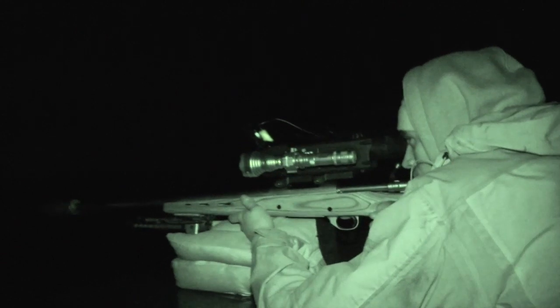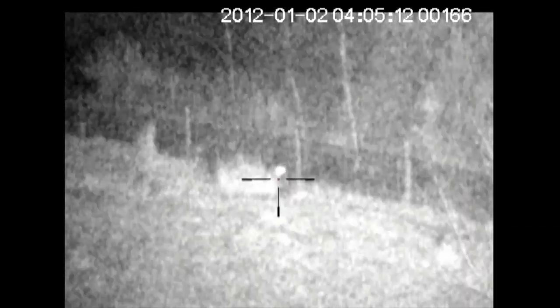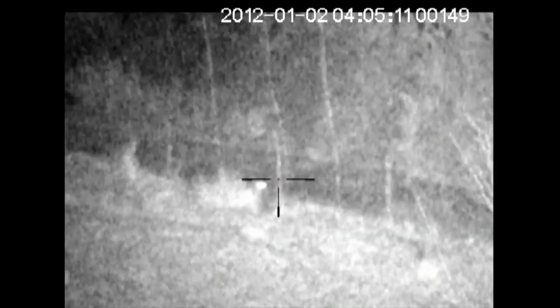Phil prepares to take the fox, but has forgotten to turn the Nightmaster illuminator on. He's lucky the fox is so close. He lines up the rifle and takes his shot.